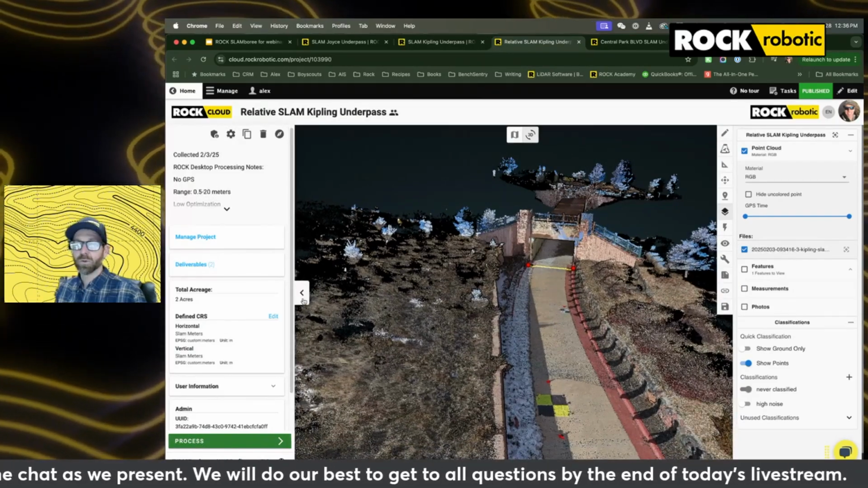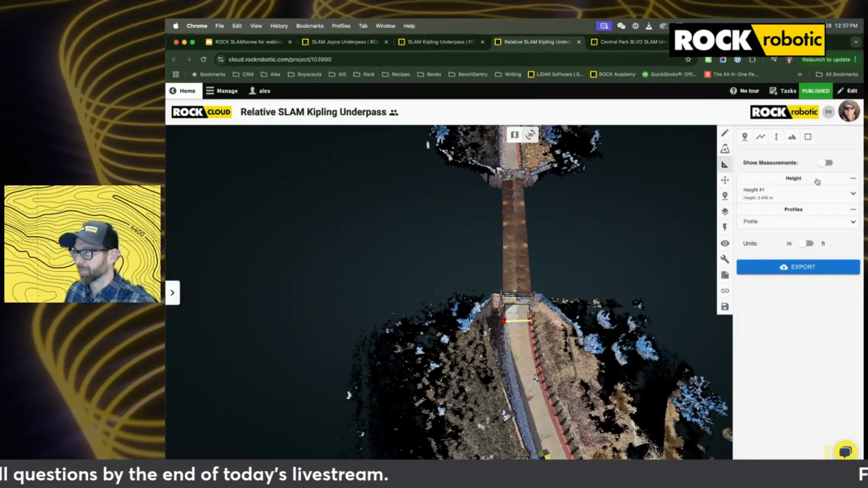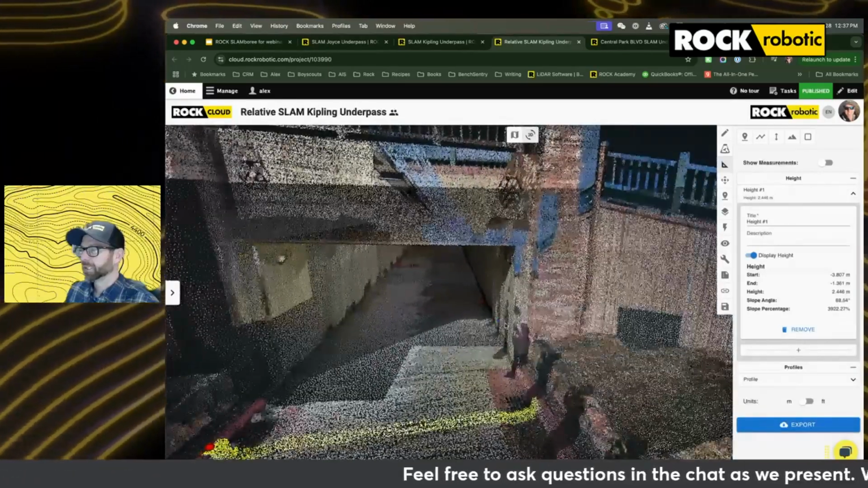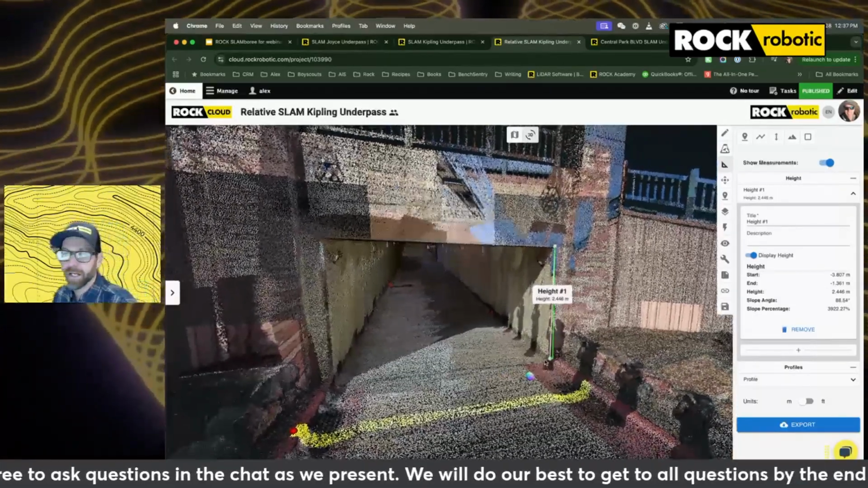So in this case, we might not be achieving our survey grade accuracy. You'll see in the name, this is relative SLAM Kipling underpass. So we didn't use any of the GNSS data. We just did the SLAM data, and now we're going to look at our height measurement number 1 here, and that's got a height of